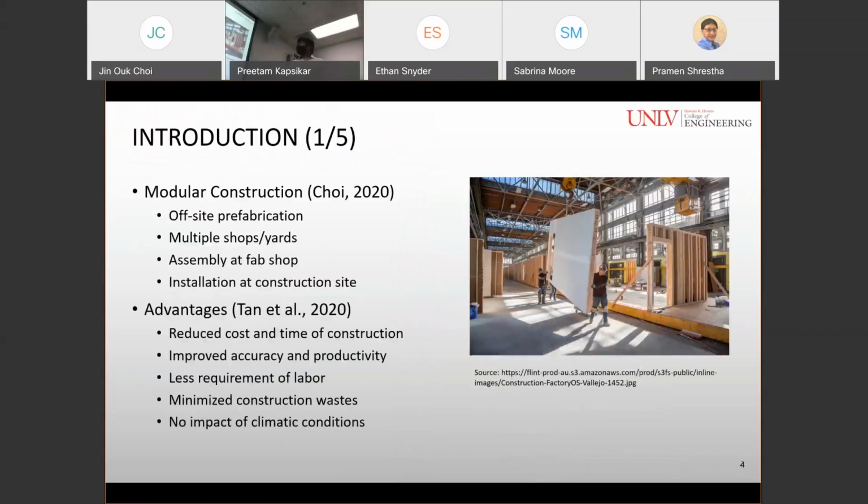So modular construction is a process of offsite prefabrication of the building components in a controlled environment at multiple shops or yards, and later then these components are assembled at a fabrication shop, and afterwards those components are transported at a construction site to form a building unit or a facility.